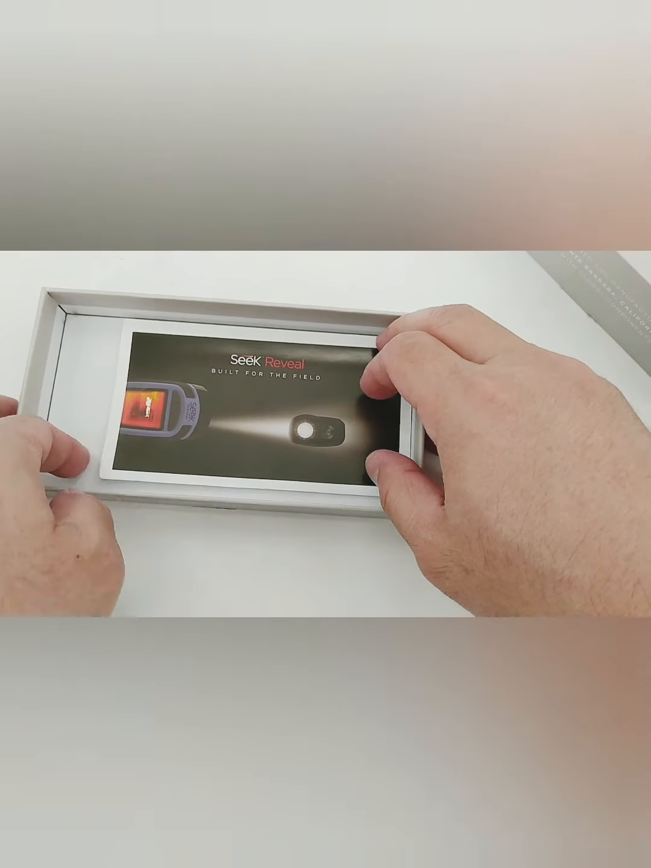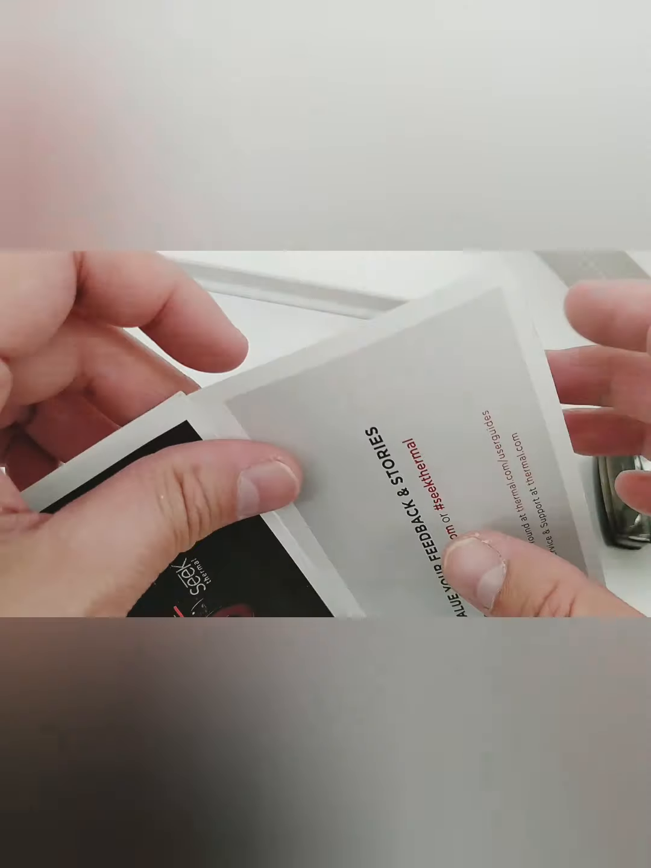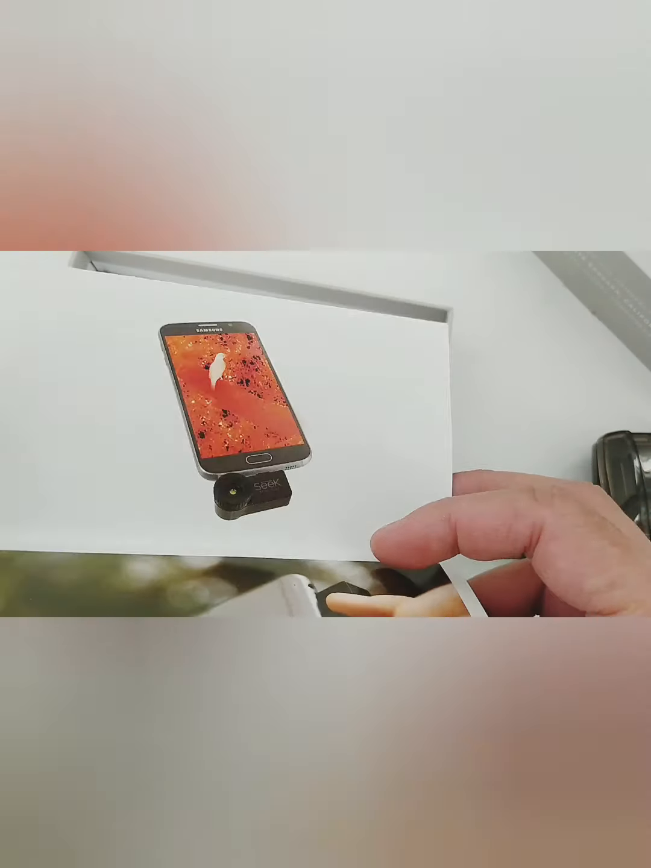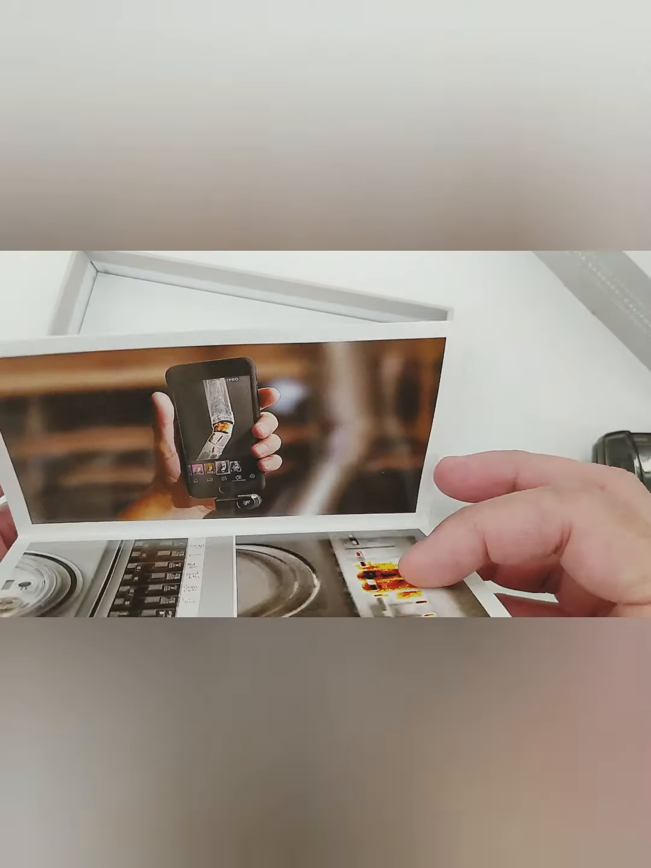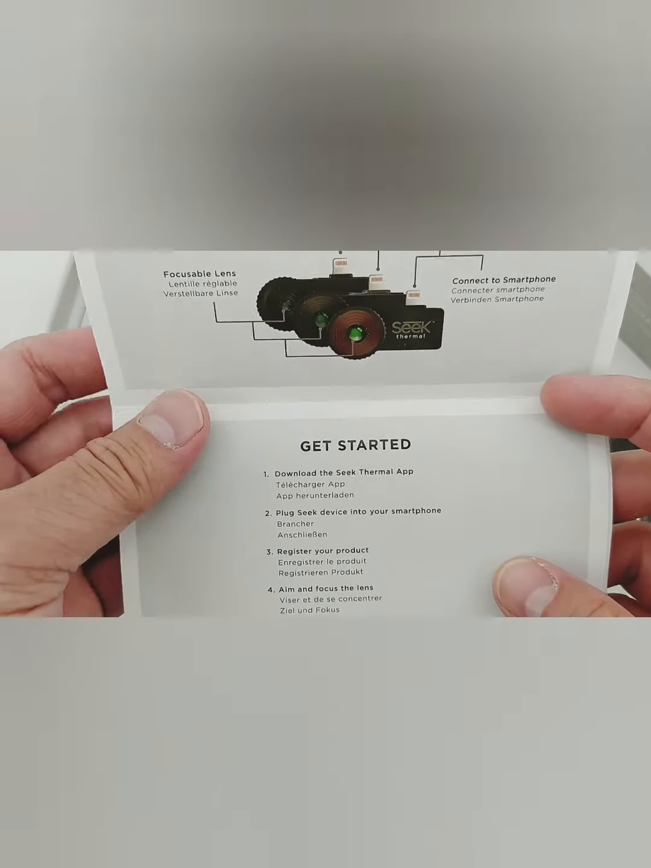Also, we have this small pamphlet here, so it just shows some of its usage. The one in the picture is the XR. Yeah, as you can see, this is the compact version.